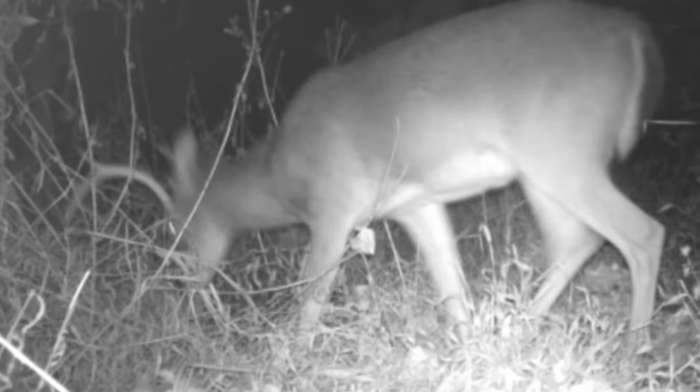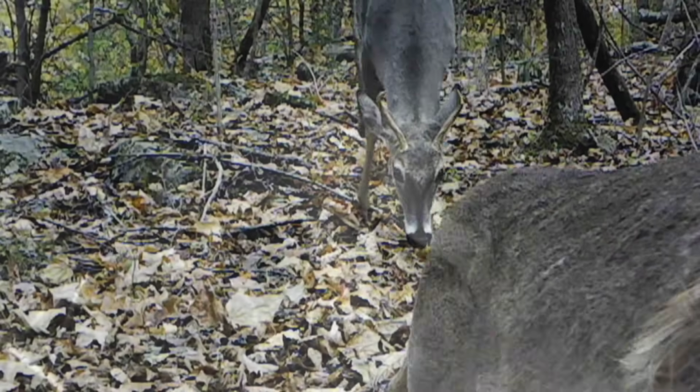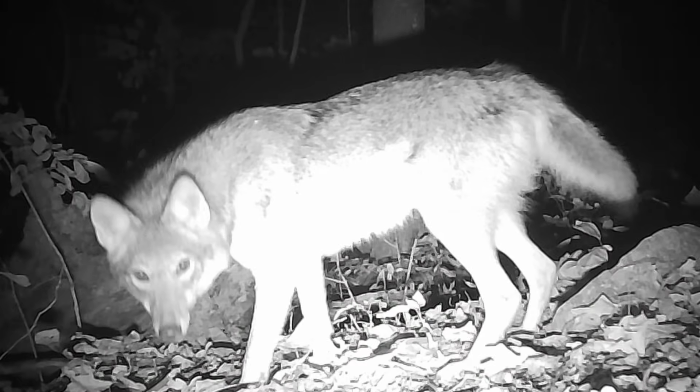Well, the big bucks are coming out of the woodwork, out in the open. And they're following the does around too, just starting on that. So are these old coyotes.